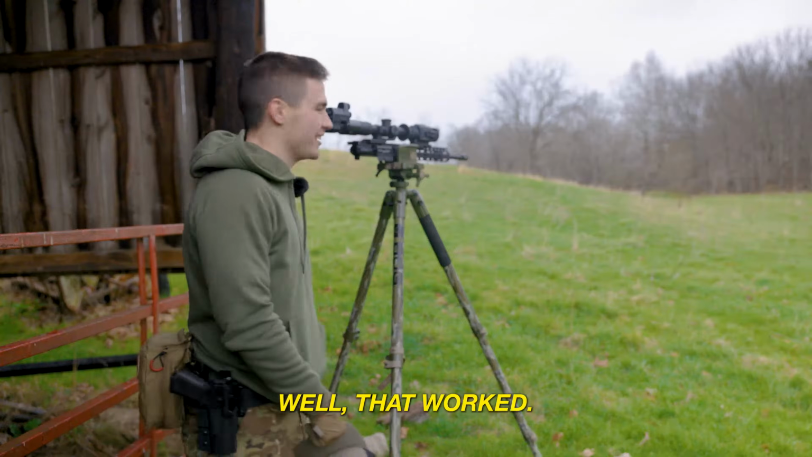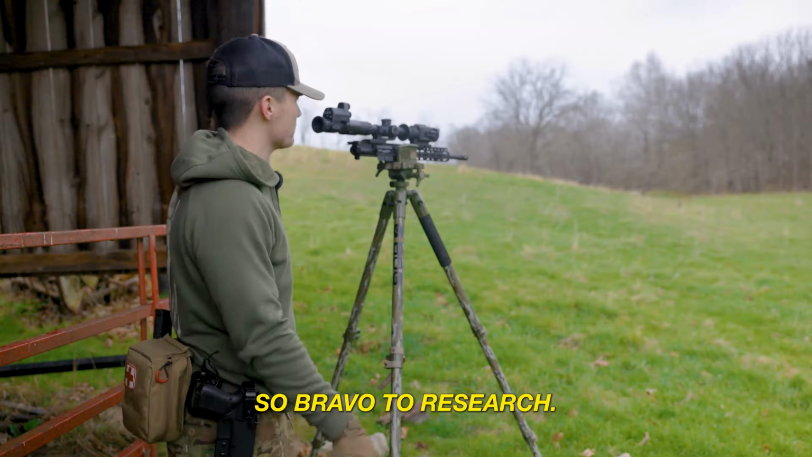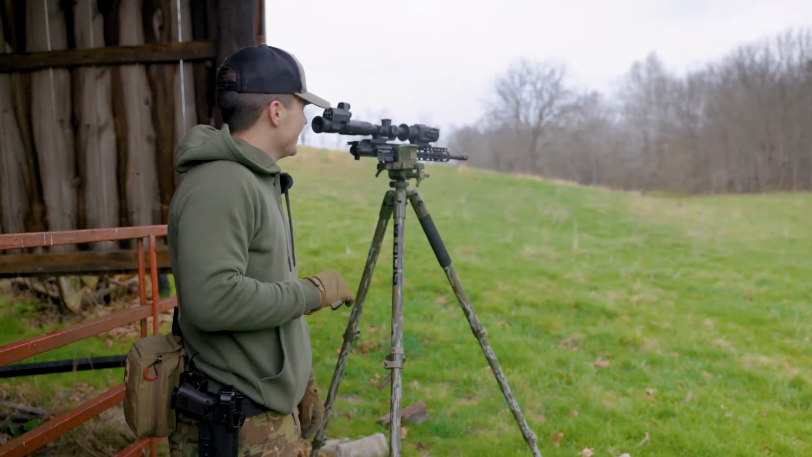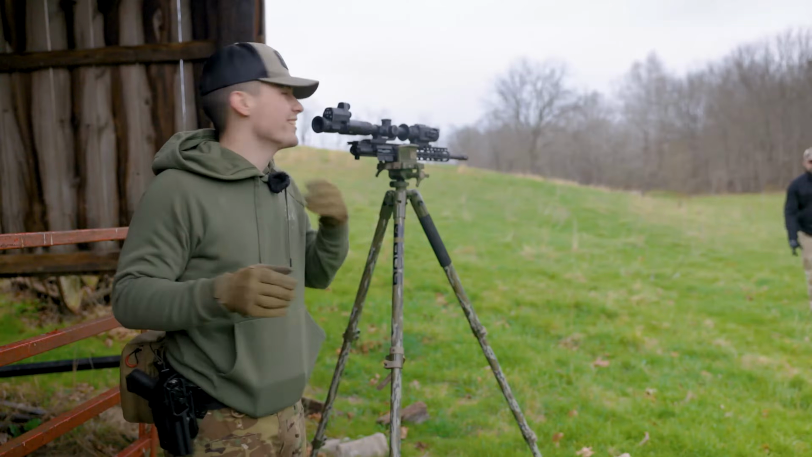Well, that worked. And, you know, I've never seen the riot shield done like that on the different thermals. So, bravo to research. Now you just need to have a riot shield out in the middle of the woods when you're trying to hide from thermals, and you'll be all right.